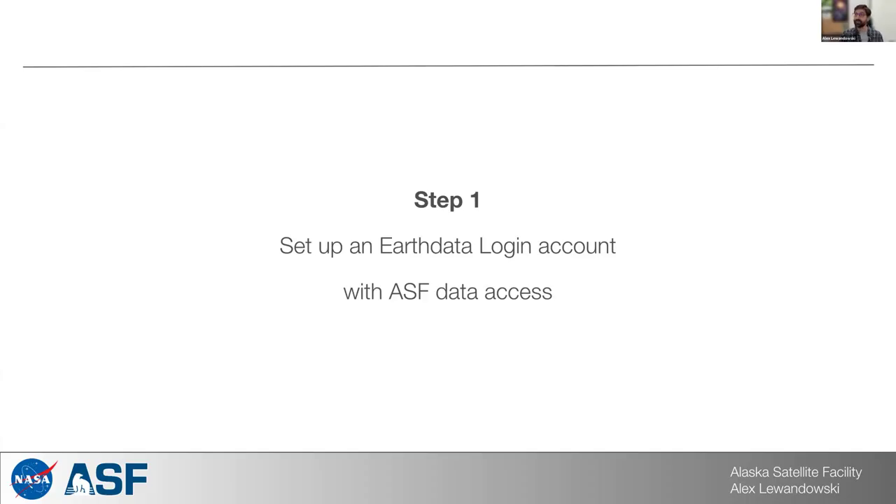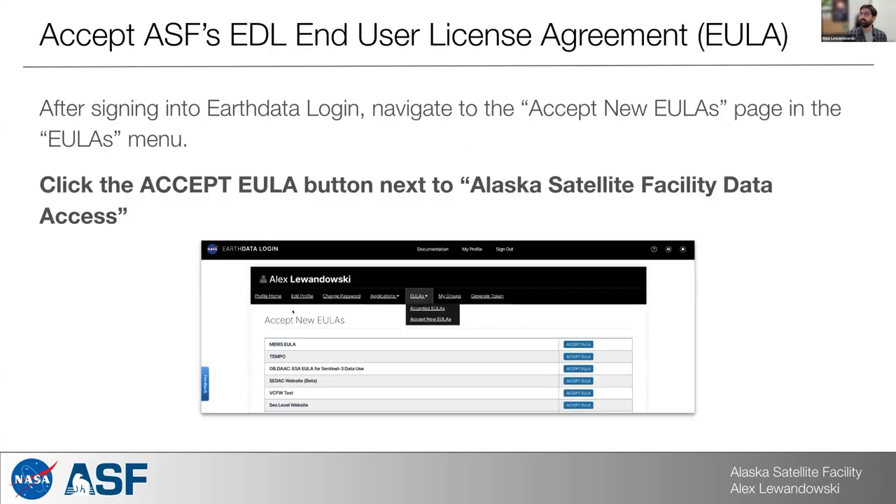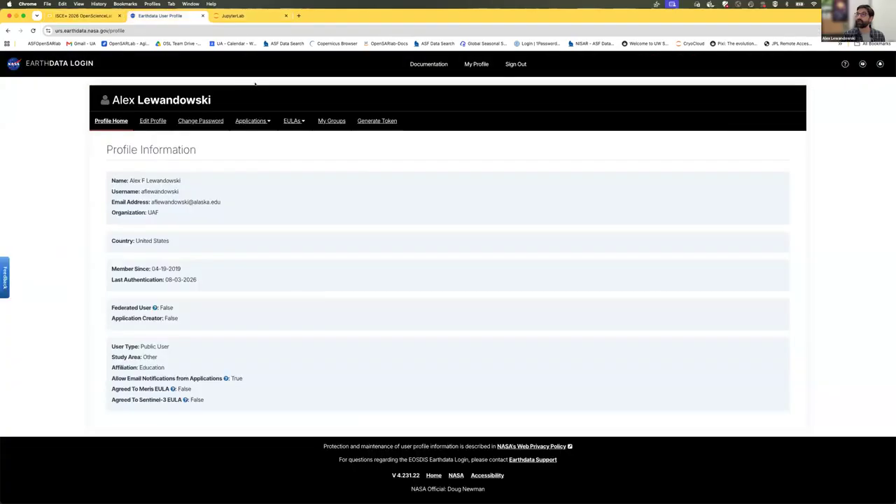You'll need to set up an Earth Data Login account and give yourself access to ASF data. You can do that by heading over to earthdata.nasa.gov, users, new, if you don't already have an account, and just follow the instructions to set up your Earth Data Login account. Then you'll have to take one additional step, which is to agree to the end user license agreement in order to access ASF data. And so I'm just going to hop over to my Earth Data Login account here.